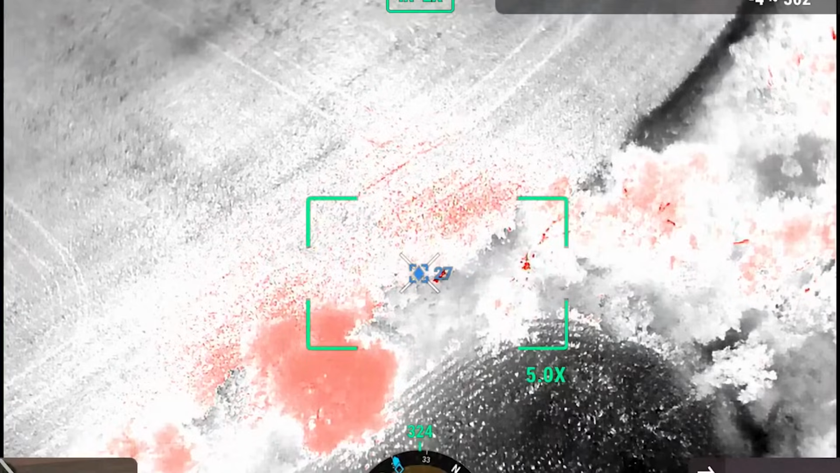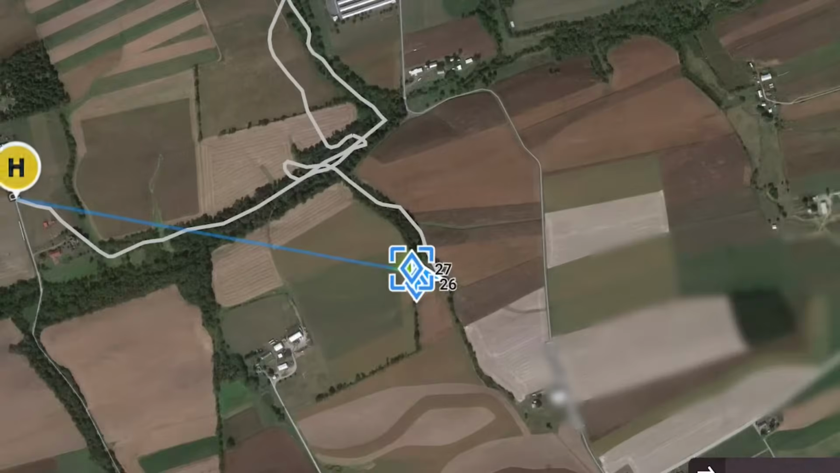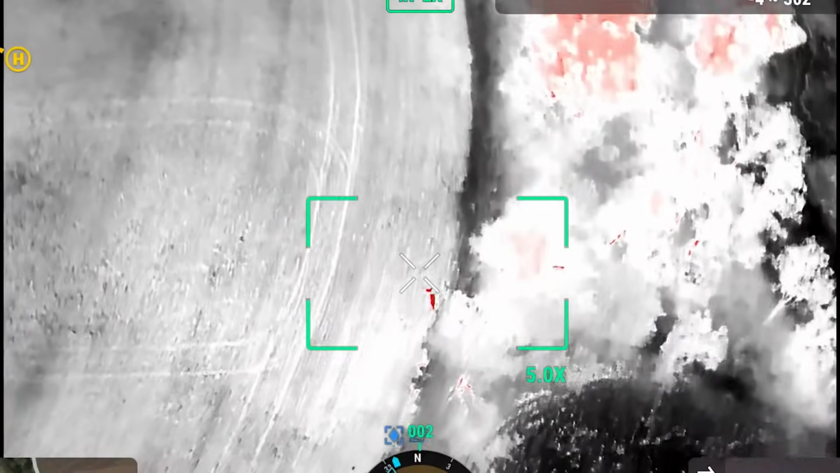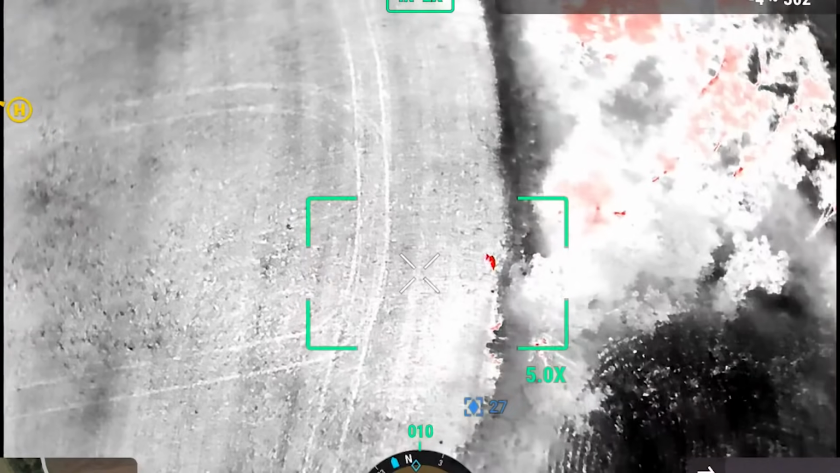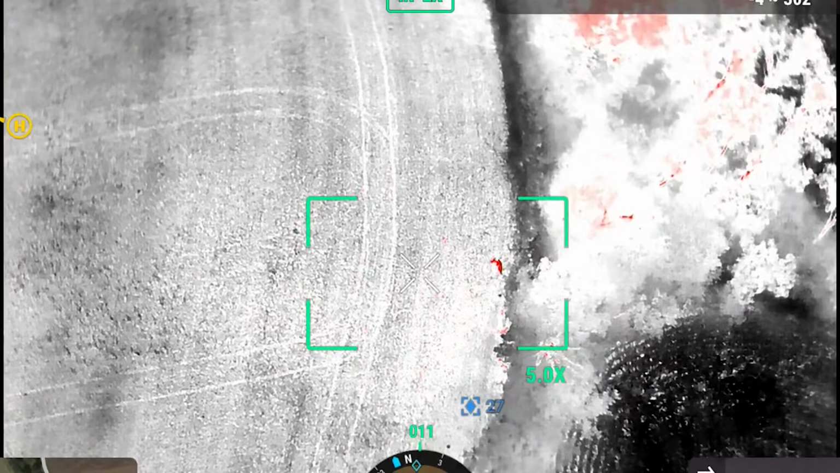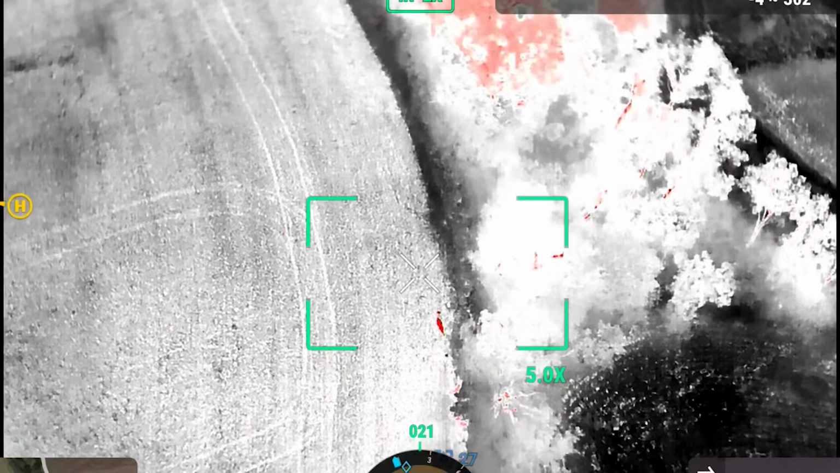Found number 2. Yeah, she's still walking. Right here. Right there. Oh, there she is. That's crazy. You can fly and you can find anything. We saw that big spot. I was like, that has to be it. Well, you found her, so I'm tickled pink.